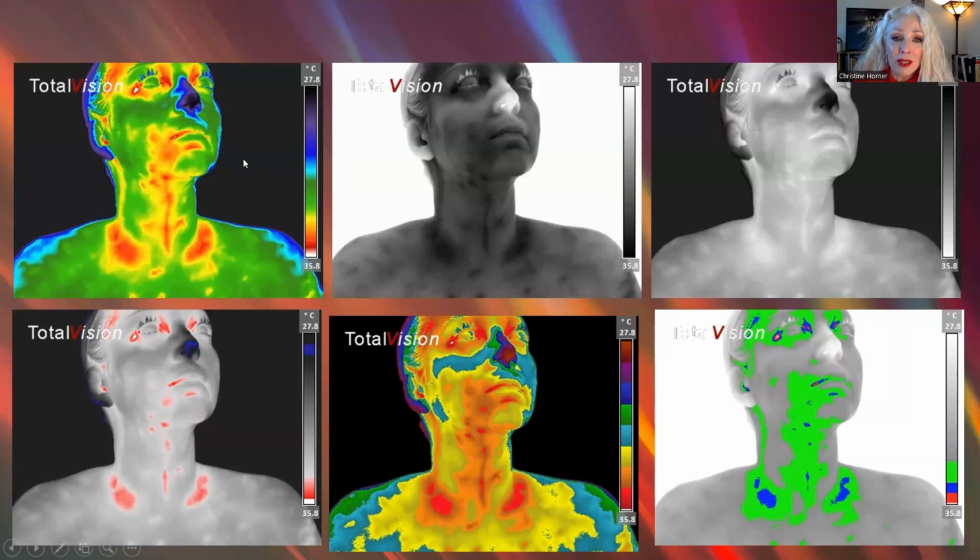When you get a report done, there's a written report, and then your images are going to be in the report. And this particular square, up in the left upper corner, is the color scheme or the palette that we use to put into your report.